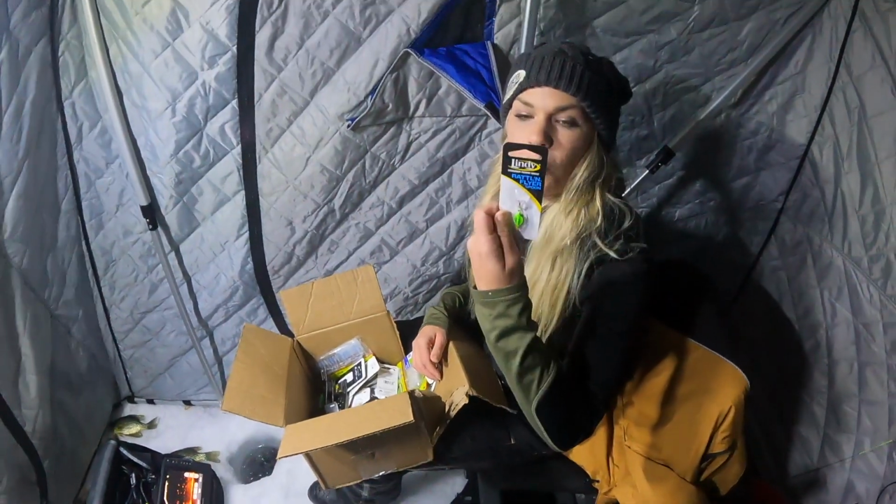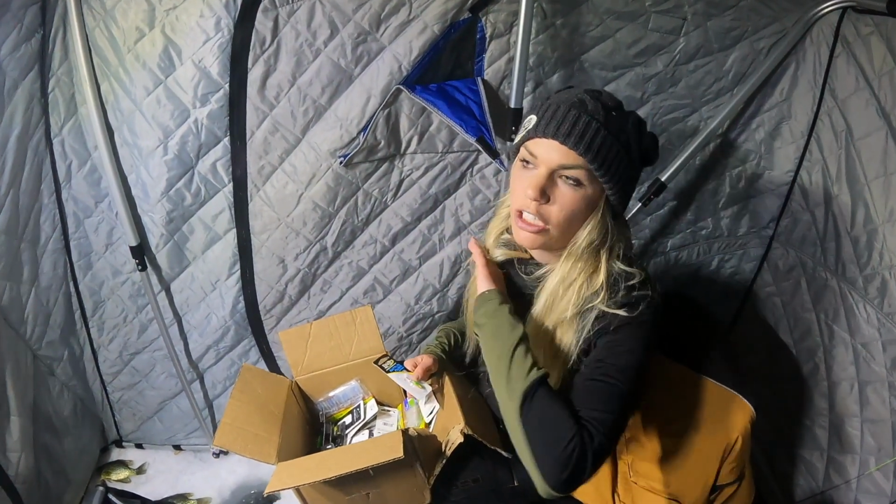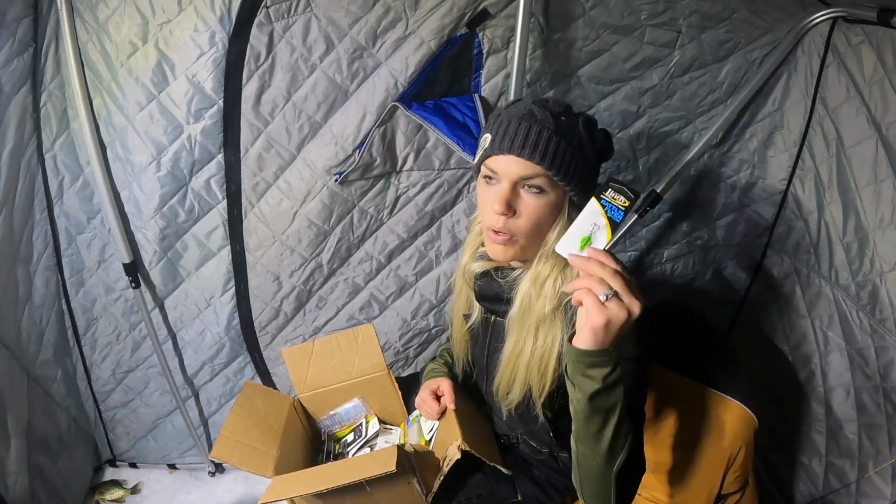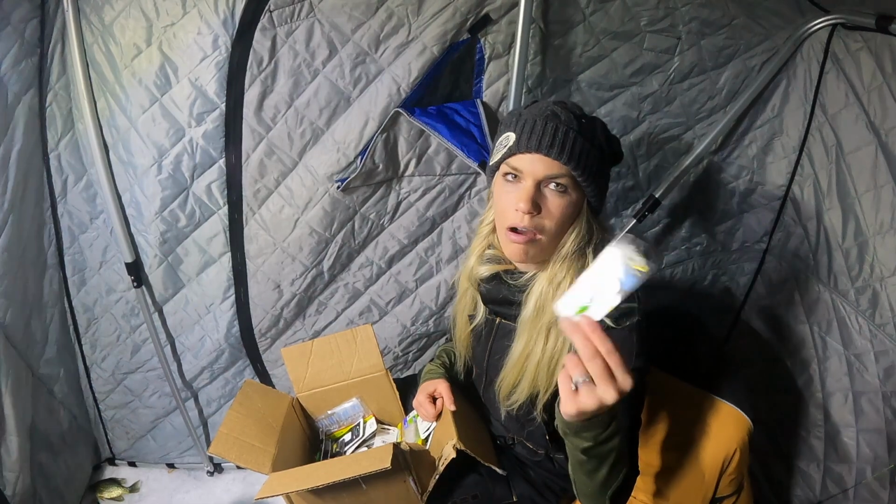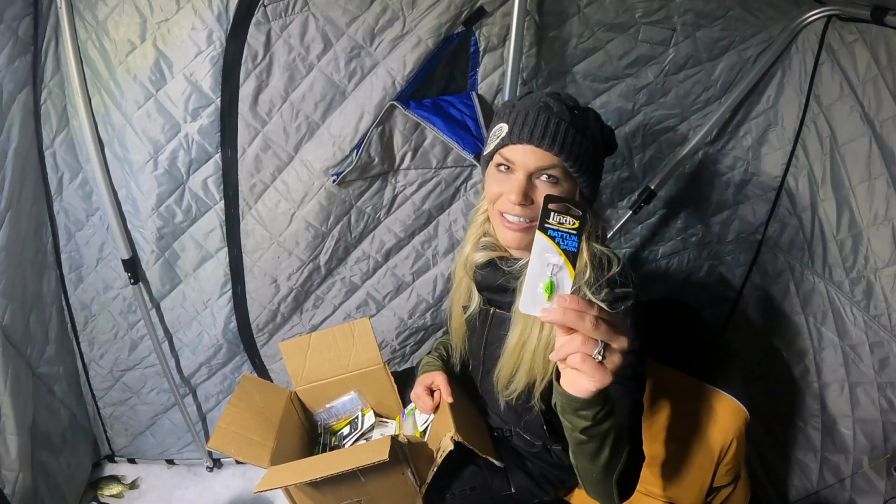I have a small 1/16 ounce Rattle and Flyer. I love the Rattle and Flyer. I've used it on the walleye and the crappie all this fall. This is going to be your more aggressive option. This is going to be when that bite is super aggressive. If you've got minnow heads on, this is going to be your ticket. I love these, and also I've caught my biggest fish, both monster perch and walleye, on this, so I'll show you guys a little bit about that.